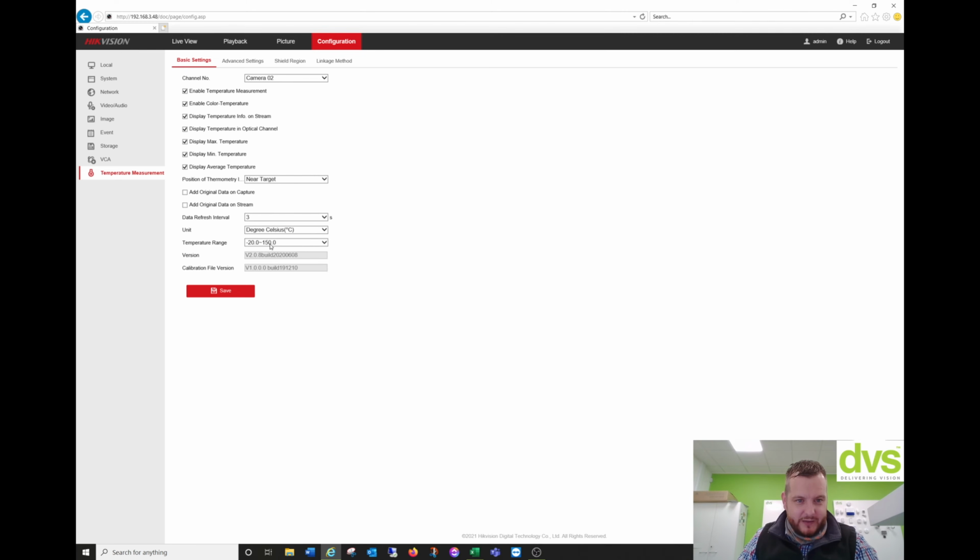Unit is degrees C, but you can see the temperature range is -20 to 150 degrees and it's ±8 degrees accuracy. Position of thermometry is top left or near target, so we can display it in the top left if we want rather than on the target, but we'll leave it as on the target so it follows it. But if you want it in the top left on screen so it frees up the video or the image looks nicer, change that to top left.